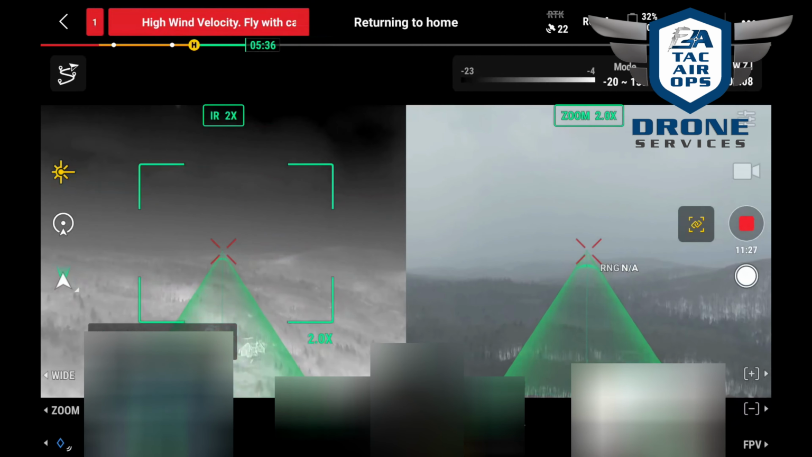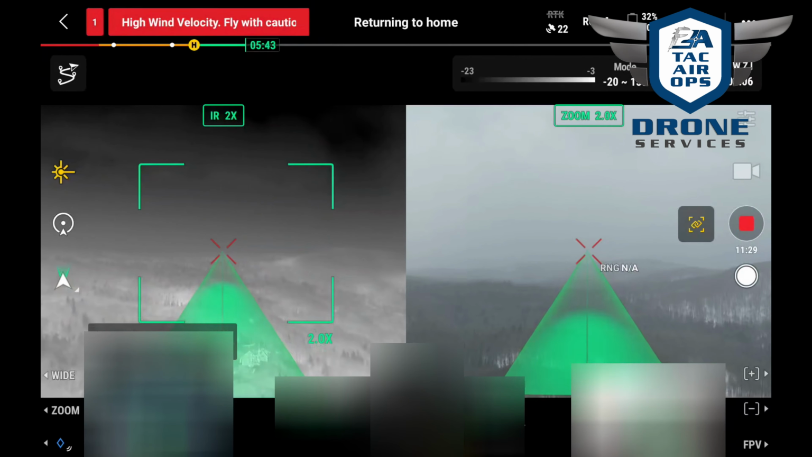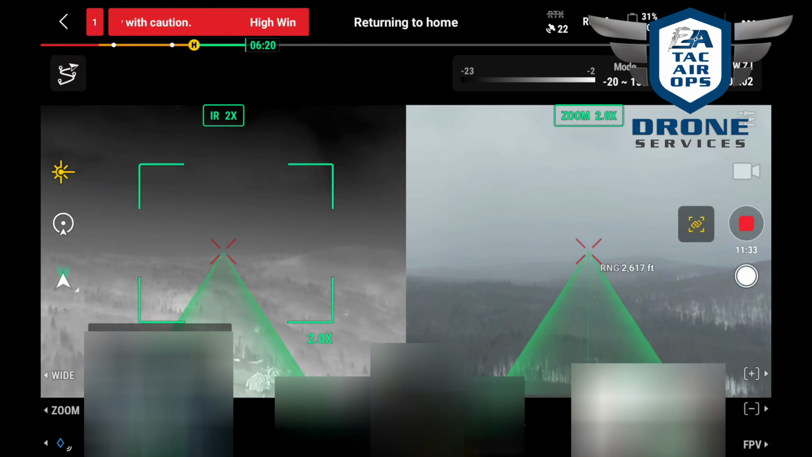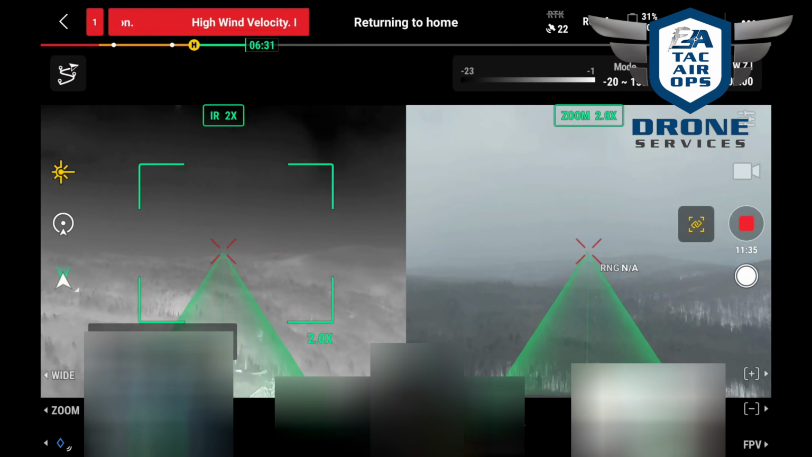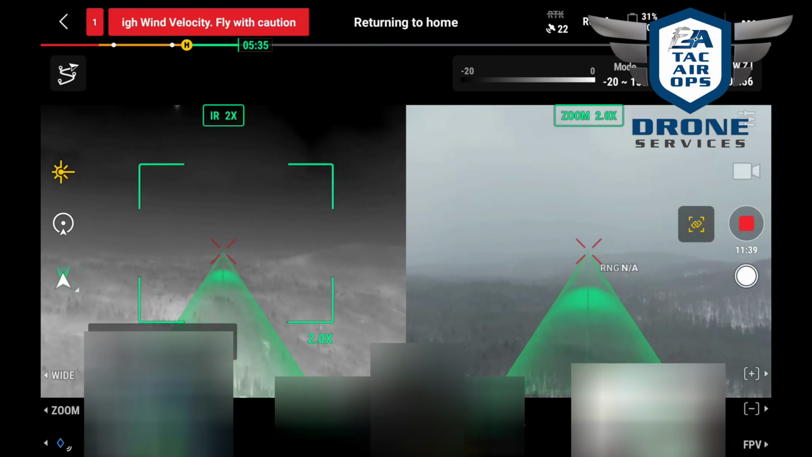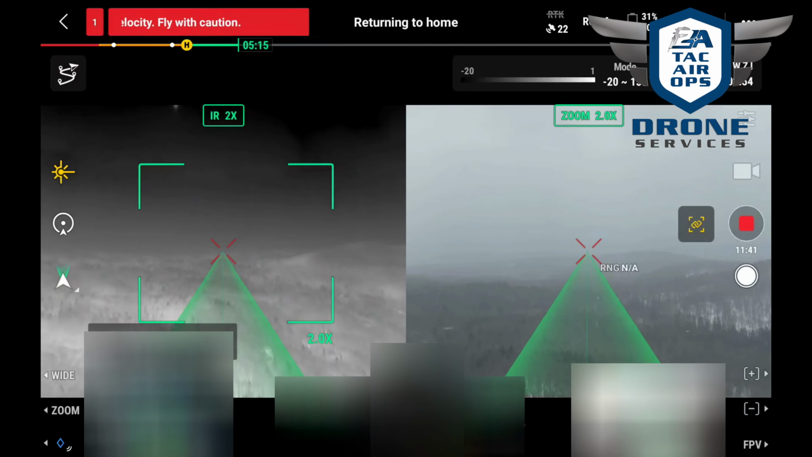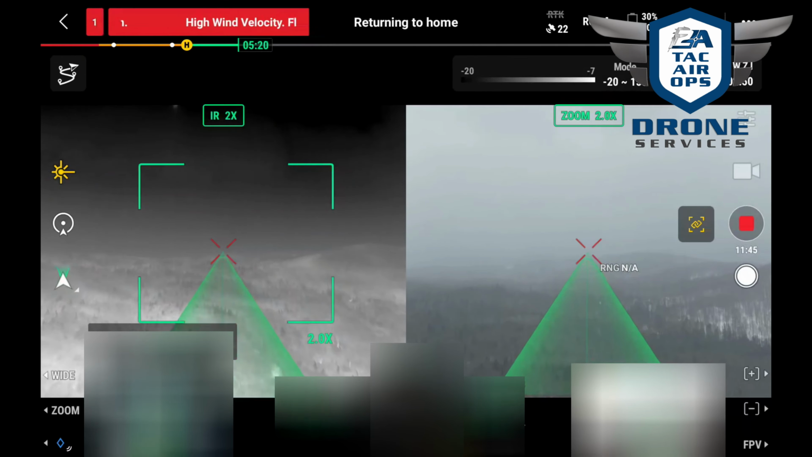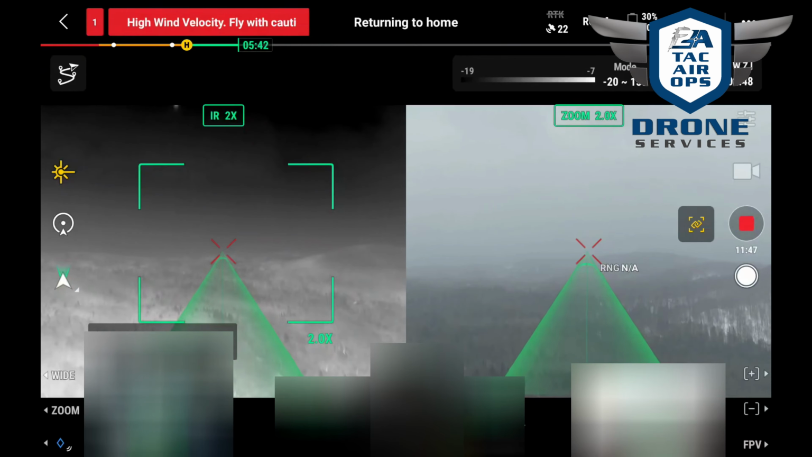All right, couple thoughts. I'm bringing the drone back for another battery change. Obviously, I don't know how difficult that walk out there was. There's two things we can do. One is you guys can just stand by until I find them again. The other is if you want to come back here and stand by here, it could take a bit. I don't know how long this is going to take.